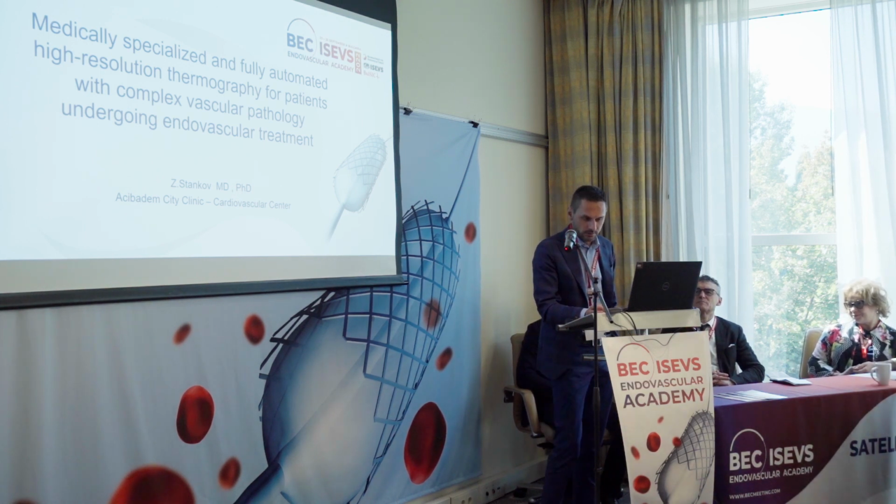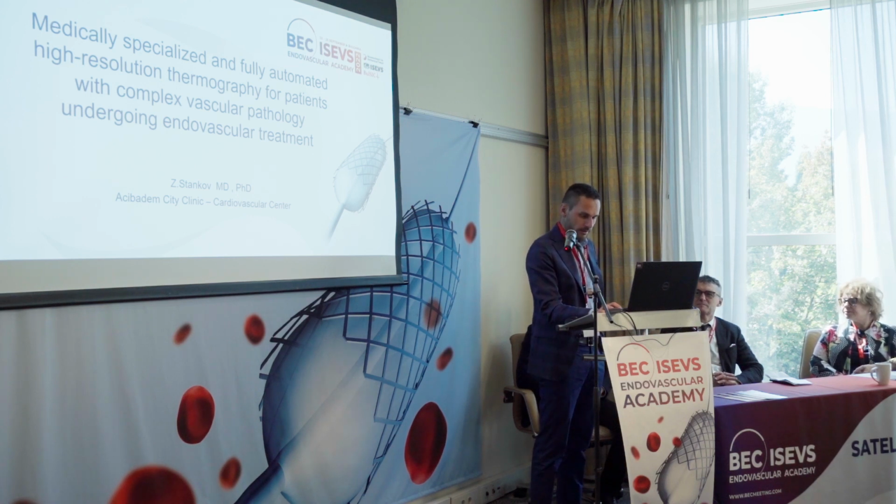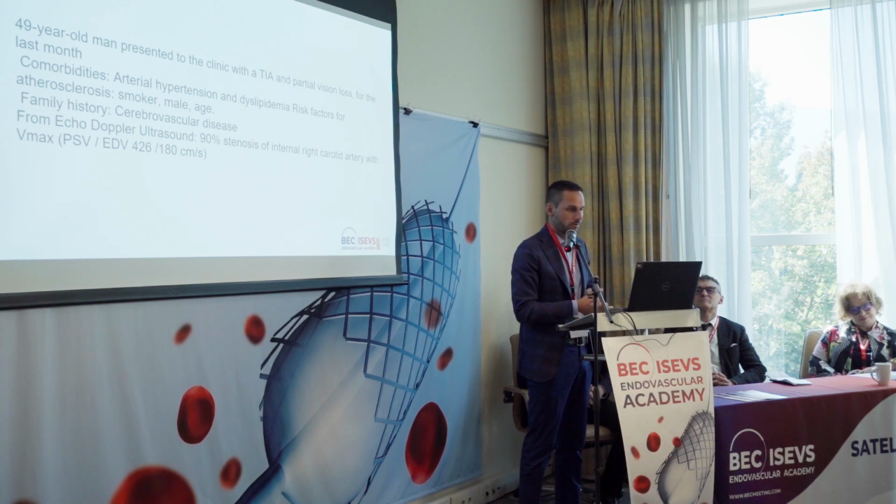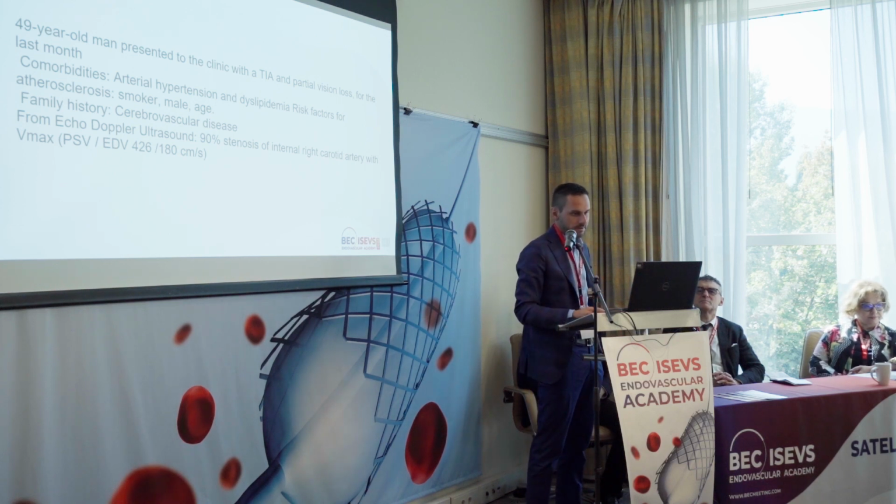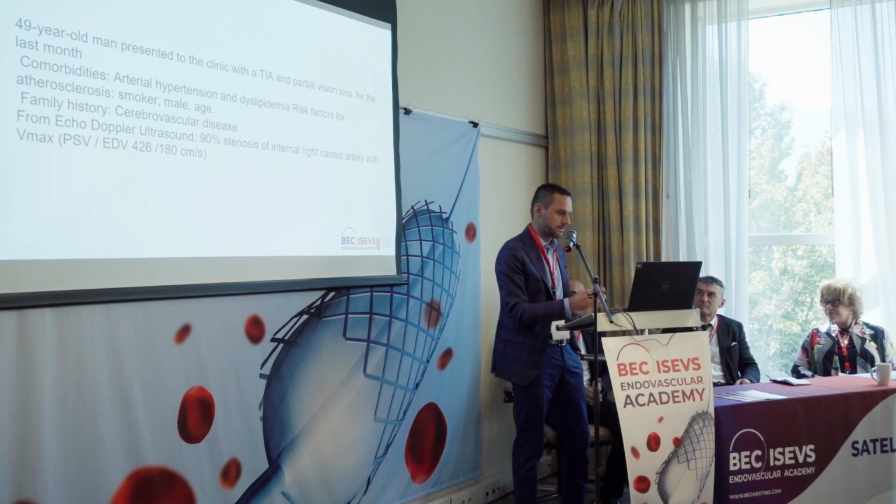Now we have seen everything about thermography and what it can do in our practice, but let us see in the real world, in real practice, what it does. I start with one young patient with critical stenosis of the right carotid artery, with arterial hypertension, dyslipidemia, risk factors for atherosclerosis, smoker, male, and a history of cerebrovascular disease.